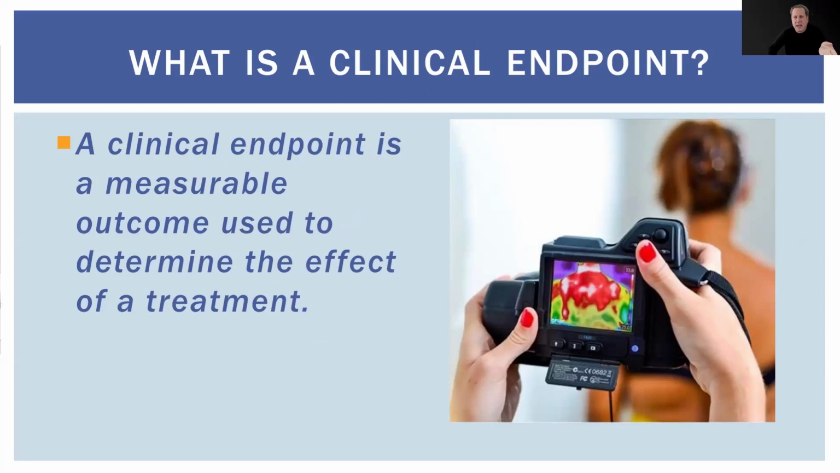A clinical endpoint is a specific, measurable outcome we use to evaluate the effect of treatment. For example, in cancer, a clinical endpoint might be the size of the tumor after chemotherapy, or the decrease of temperature after chemotherapy, or the decrease of the heat pattern or the number of hot spots, for example. It's a concrete measure that tells us whether the treatment worked.